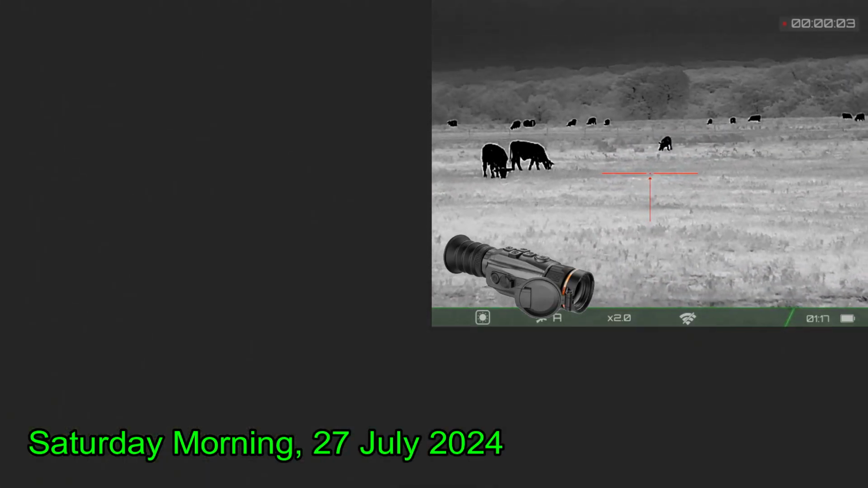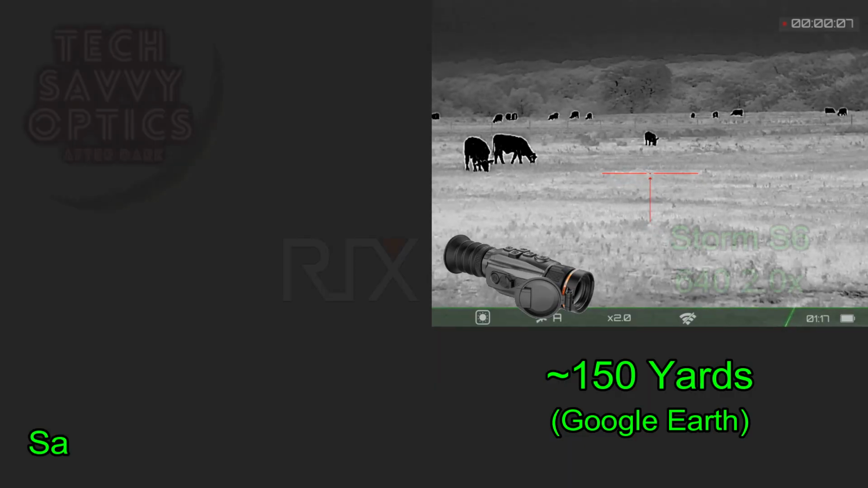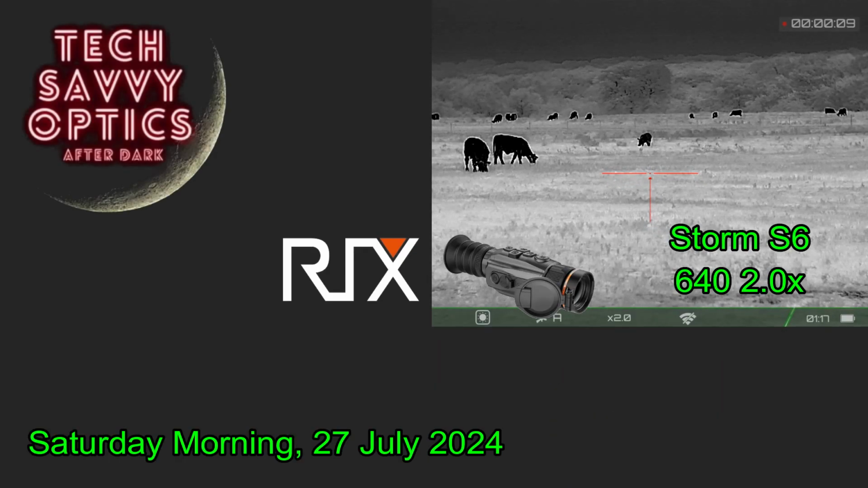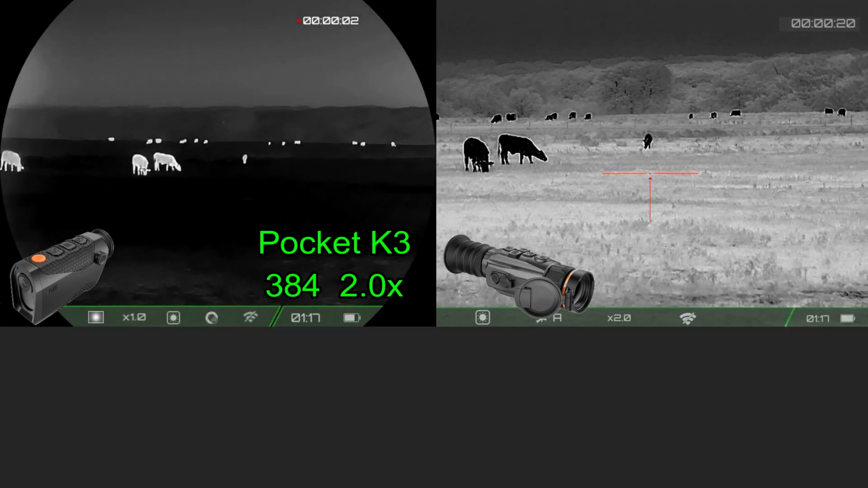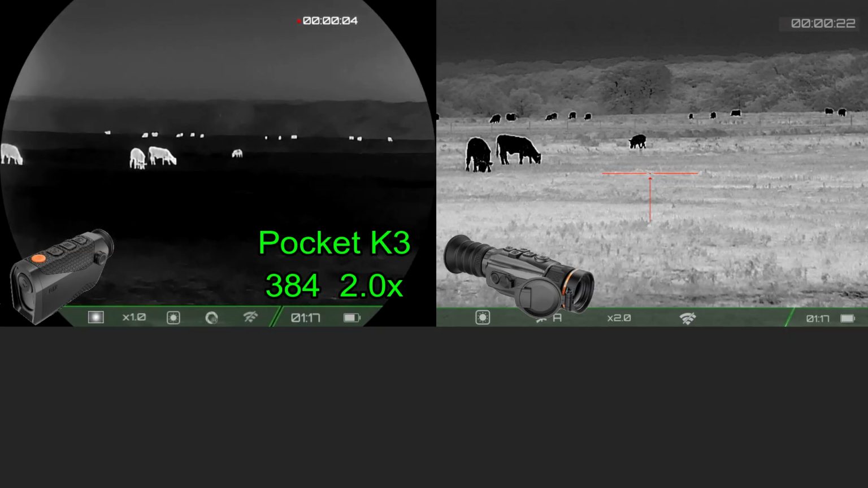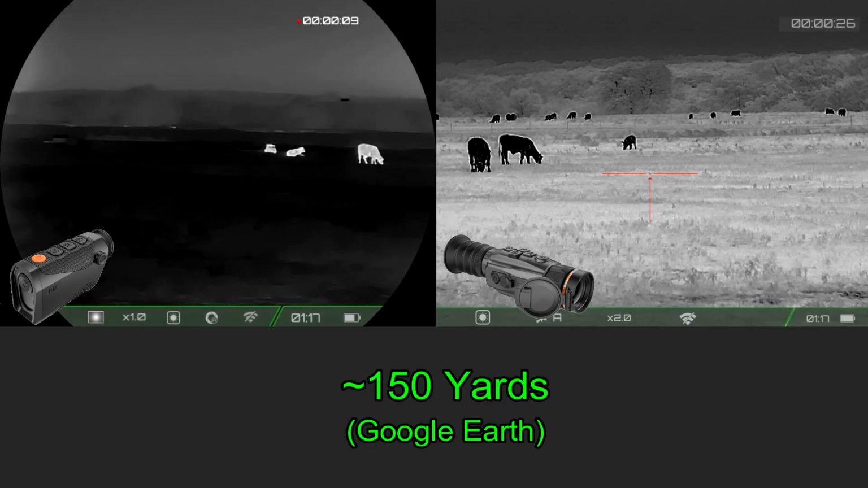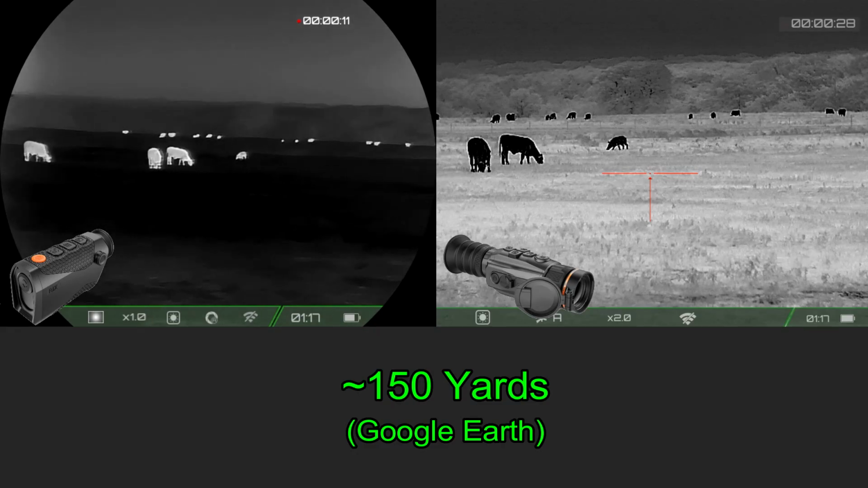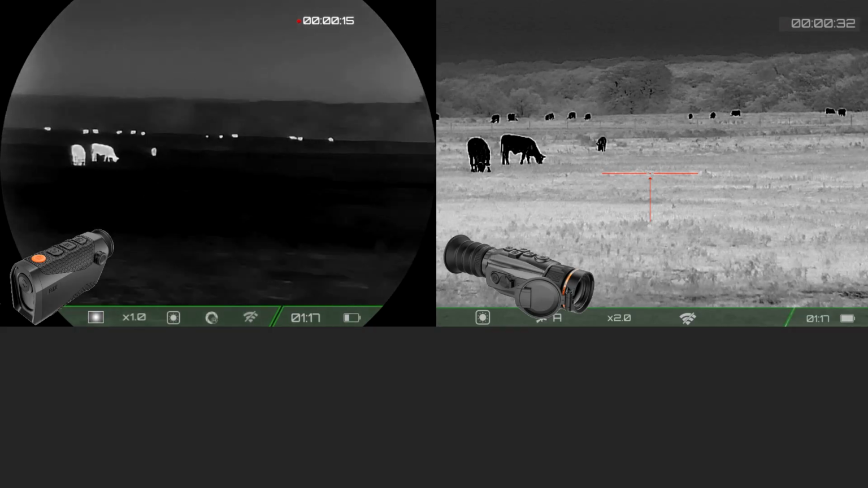And Carpe Sus again. On Saturday, had this hog coming in from the east. I'm getting video of it through my Rick Storm S6 that I got from Tech Savvy Optics on loan. And I'm just slowly watching the hog come in. I don't have a shot at this point because of the cattle in the background, and here I brought up the view from the Pocket K3 thermal scanner. And that hog's out there about 150 yards on both the optics. Just getting a nice comparison between the two.